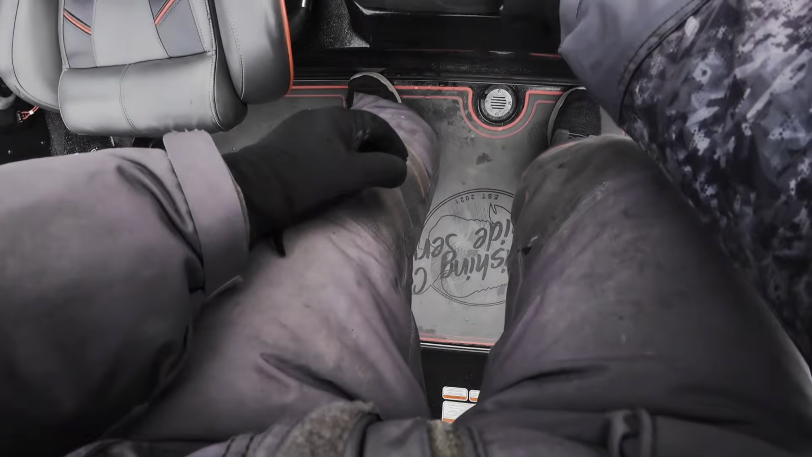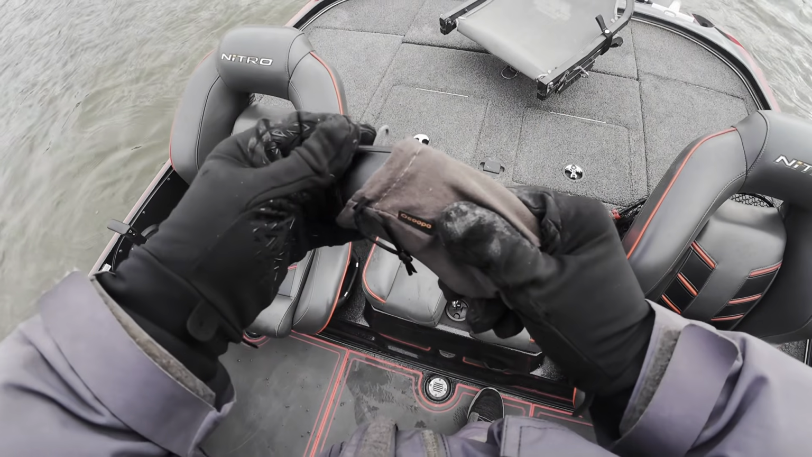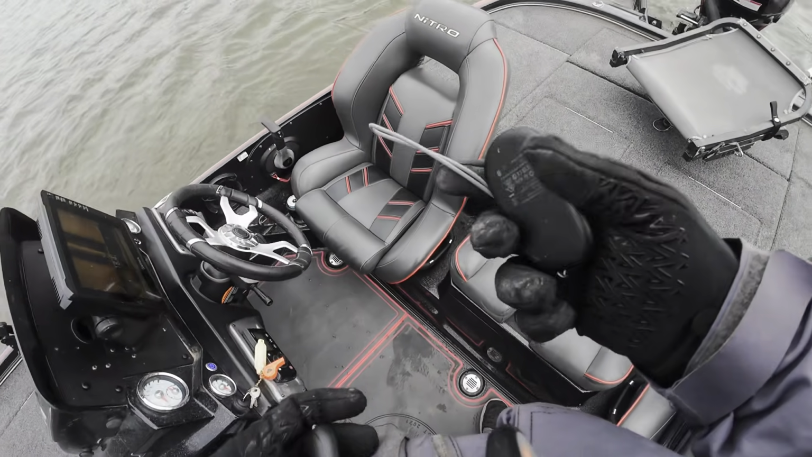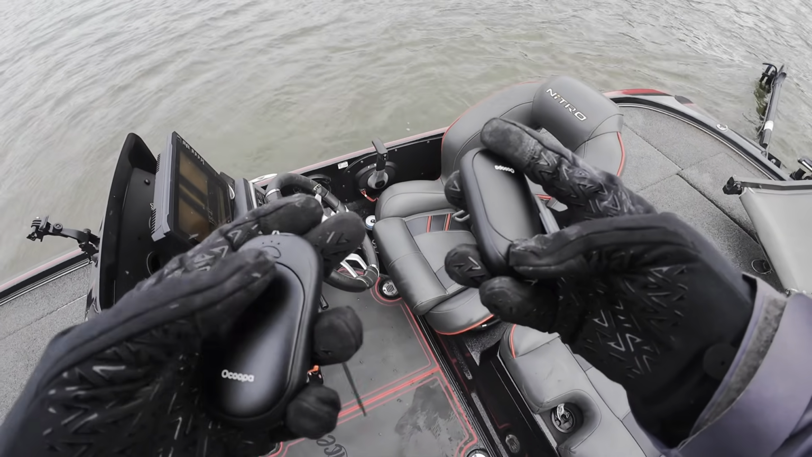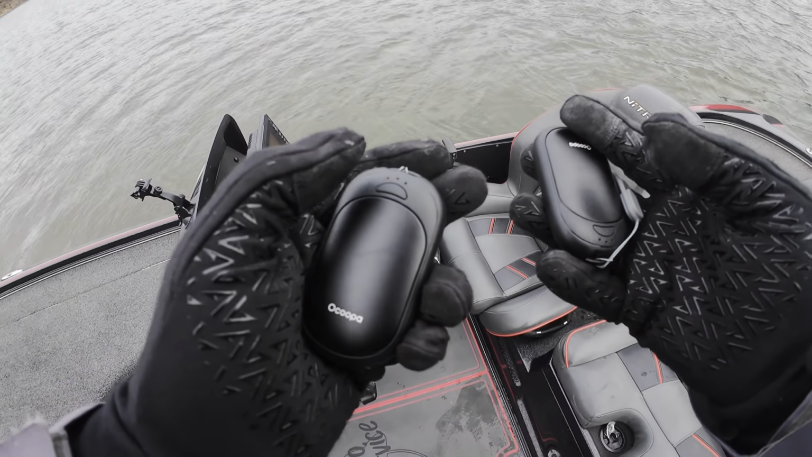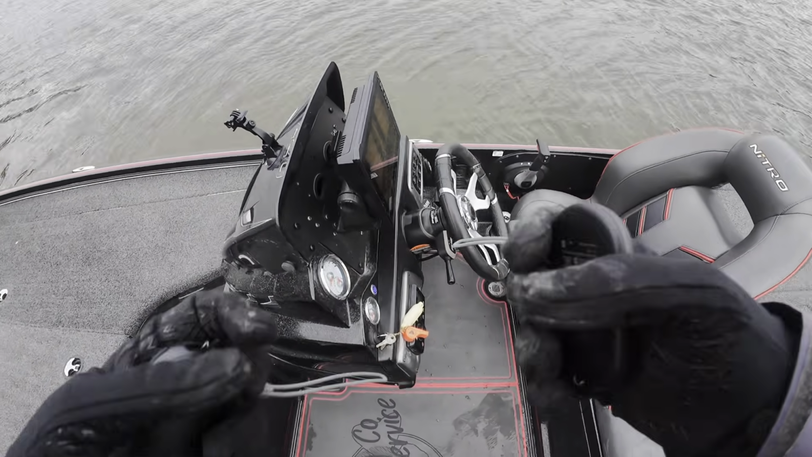I was fooling around with that fish and got my hands wet, so can't get them warmed quite back up, but this will fix that problem right here. Got some electric hand warmers. These are the real deal. So we're gonna turn these dudes on and stick it in my pocket whenever I'm running around looking for fish. Stick my hands in my pocket and warm them up.